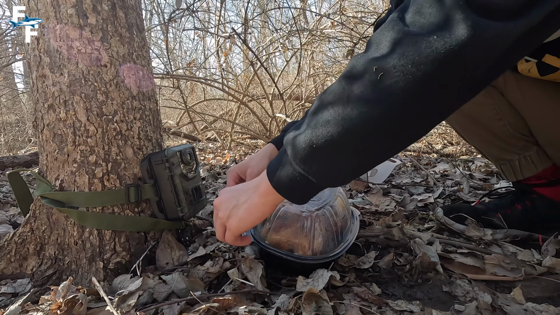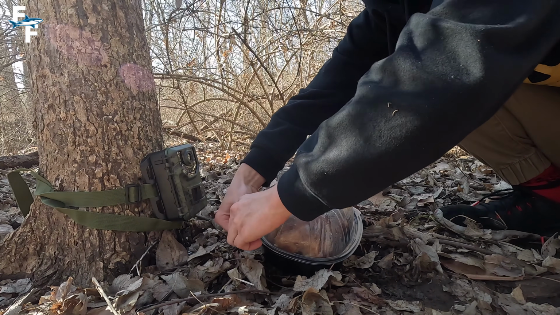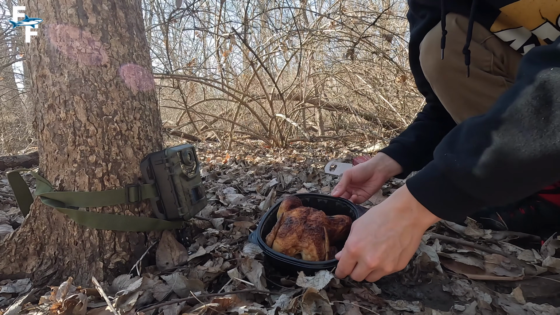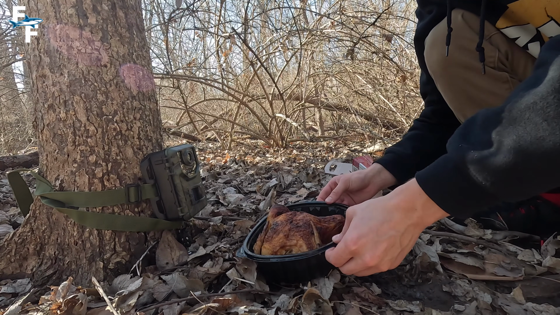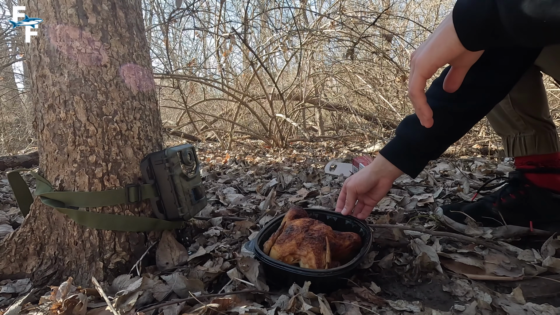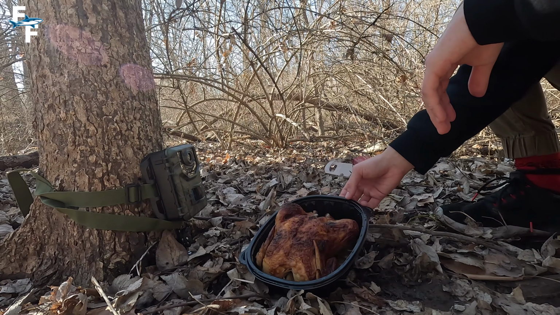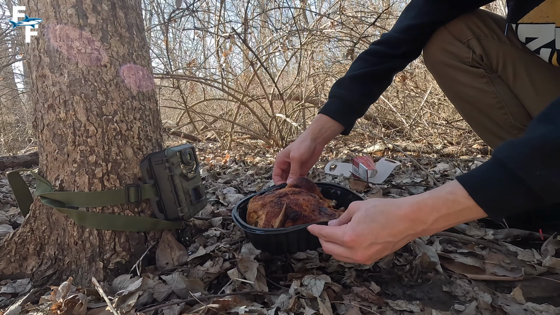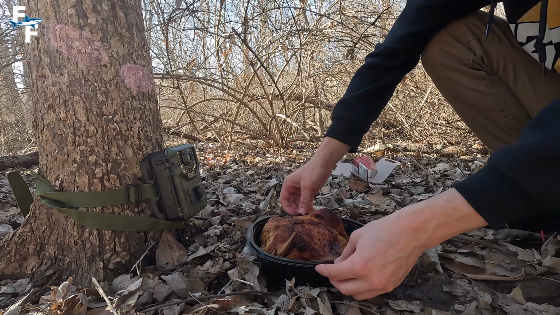Well, here it is, an entire rotisserie chicken that I just bought from the store. Wow, you can definitely smell that from a while away. And I'm just gonna be leaving it right here in front of the trail camera overnight. It's still steaming a little bit too. But yeah, there it is, an entire rotisserie chicken, just waiting to see what animals will come its way.